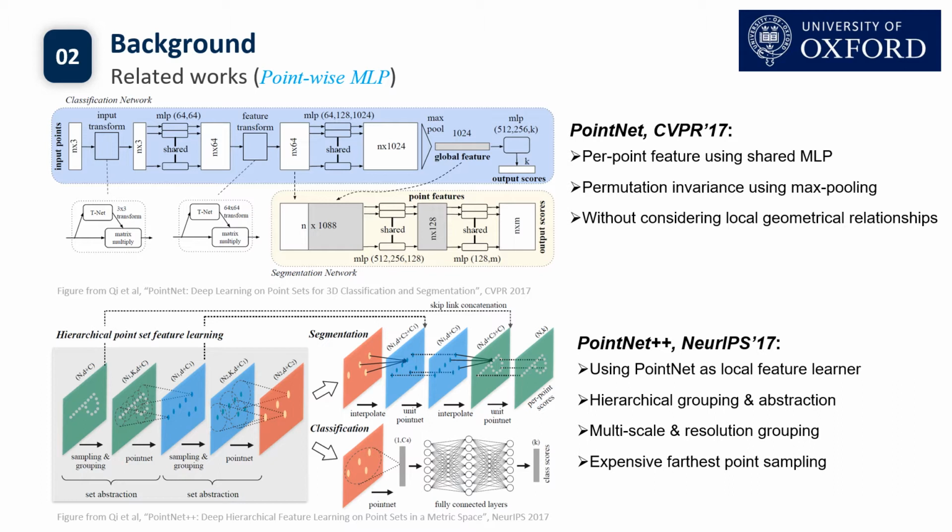To capture a wider context for each point and learn richer local structures, PointNet++ is proposed to hierarchically group points and progressively learn from larger local regions. Multi-scale and multi-resolution grouping are also proposed to overcome the problems caused by non-uniformity and varying density of point clouds. However, the farthest point sampling used in this method limits the scalability of this method.